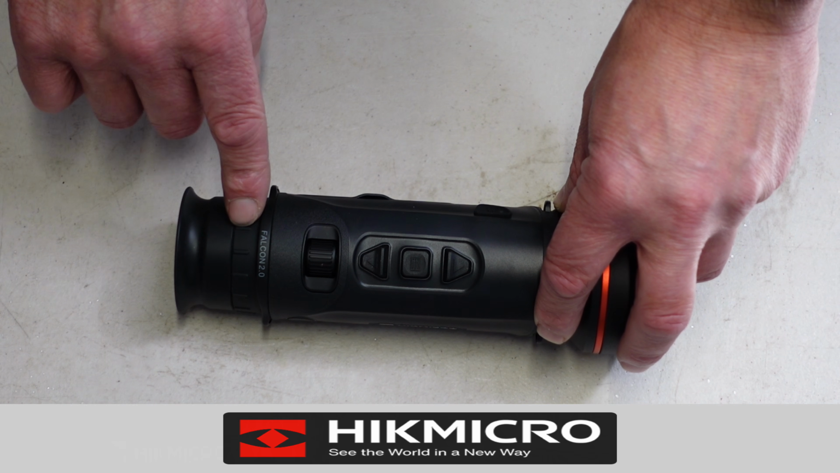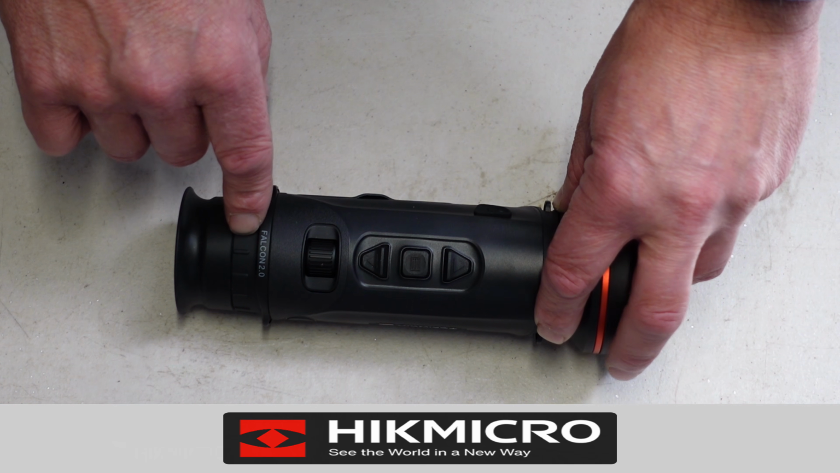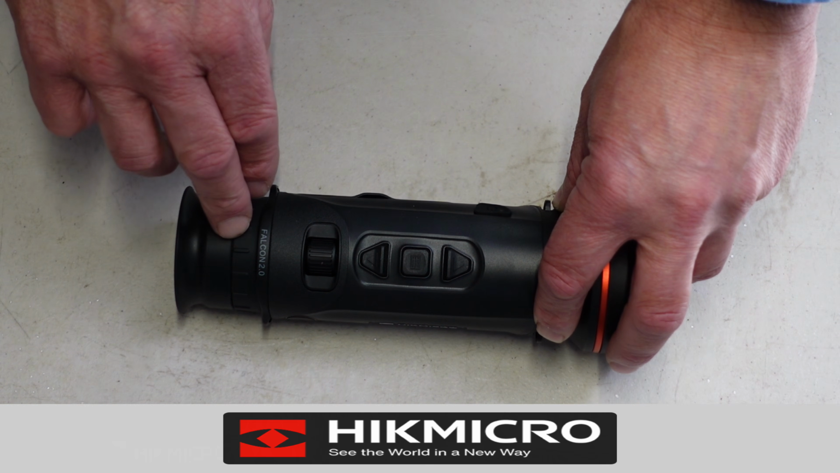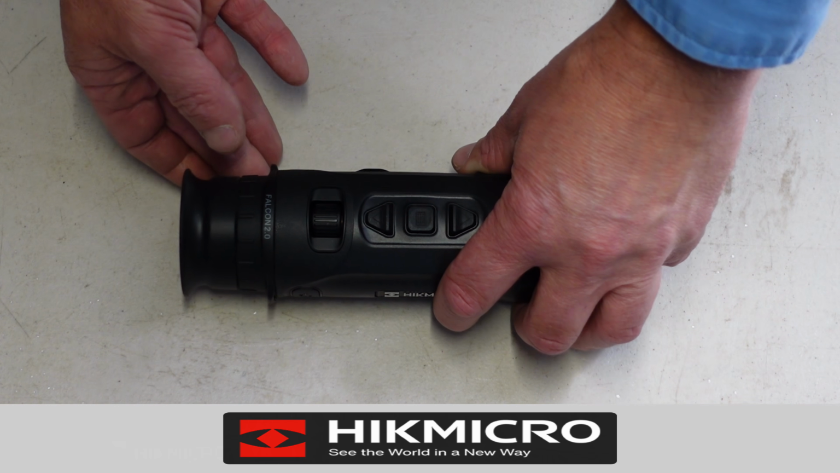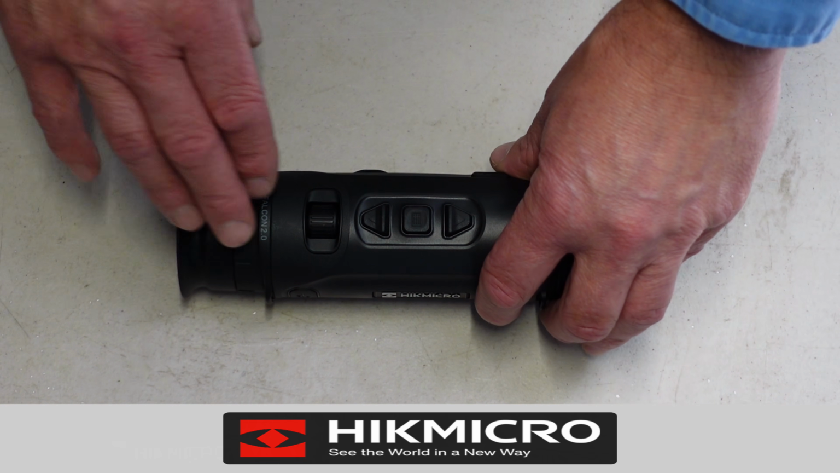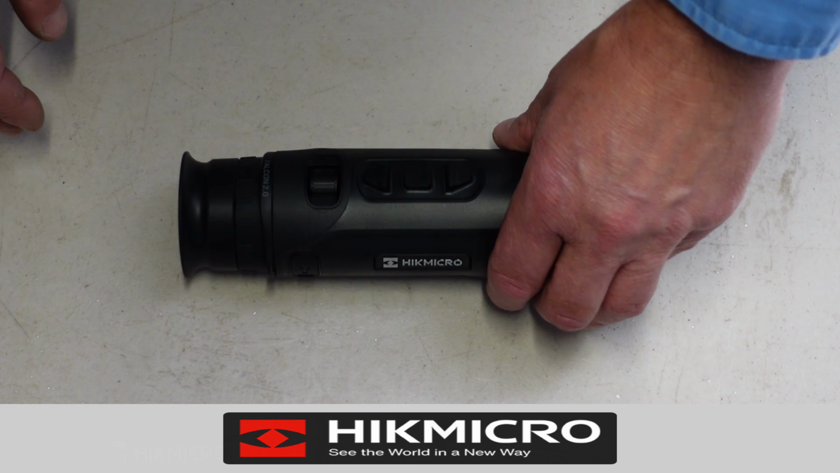On the rear part, you have your diopter lens adjuster, so you can adjust your viewfinder to suit your eyes. It also has a nice soft eye cup to protect your eye when you've got your scope up to your head, and it reduces any amount of light emitted out the rear.